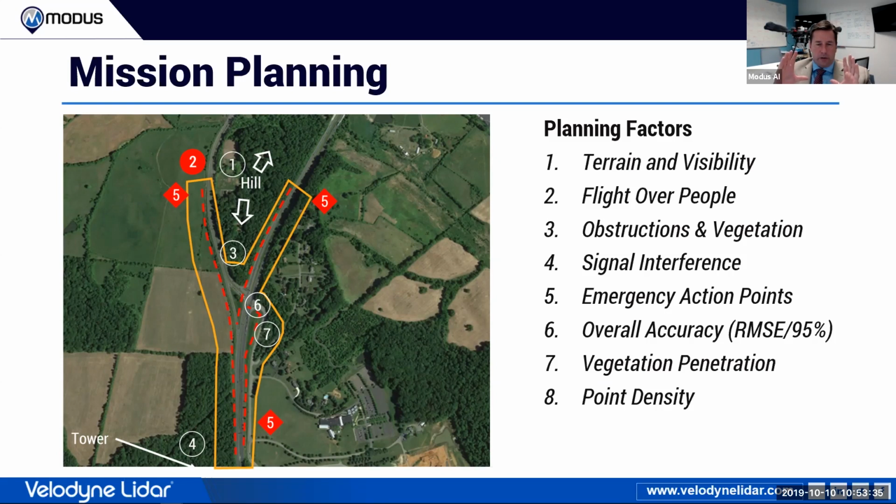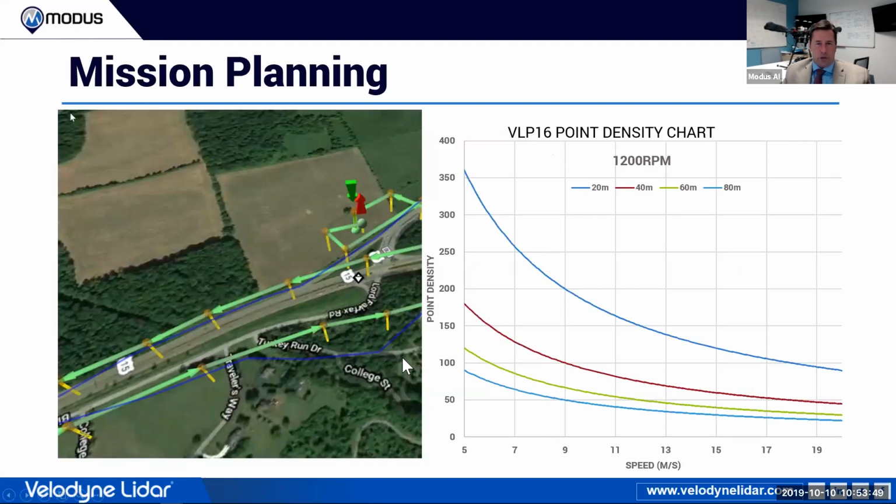And ultimately, a lot of these planning factors were really coming down to what point density I really need to get through the vegetation to get me 8 points per meter squared once I've stripped everything else away. All right, so this is the visual diagram of what Frank showed you a few minutes ago. We used the chart because it's pretty quick, but you can see we're looking at that topography.